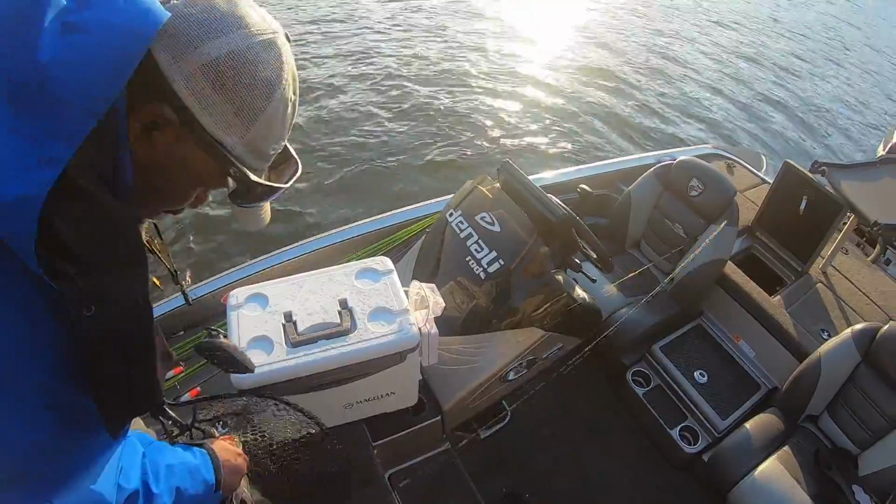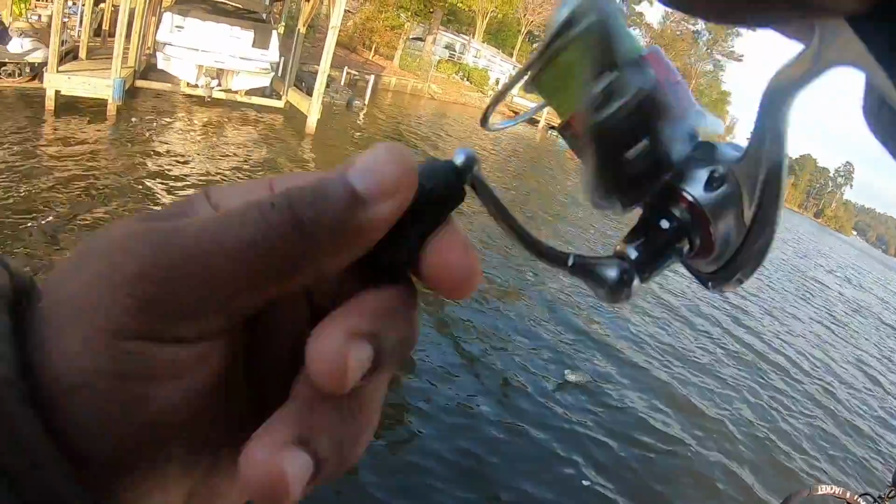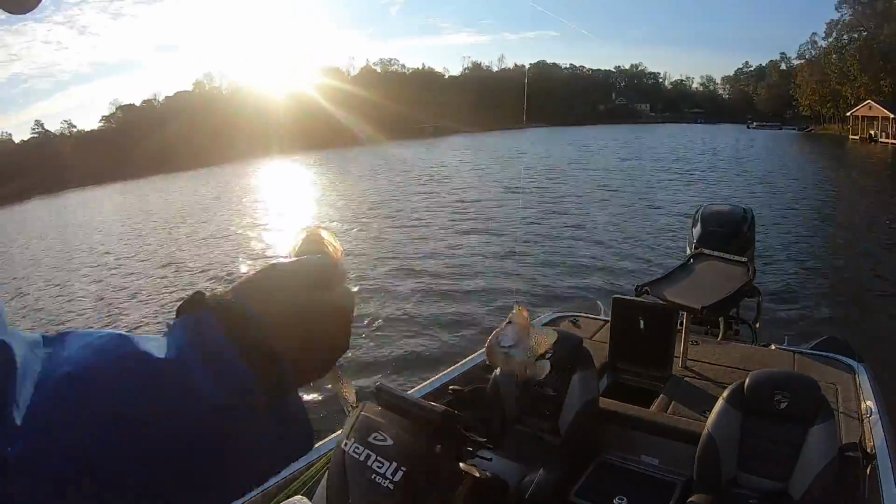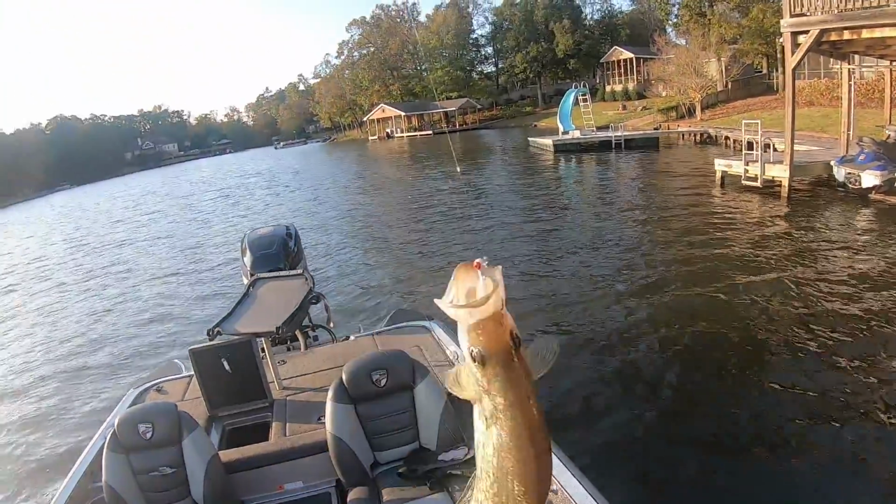Looks like a surgeon's loop, but I don't know what it's called. They liking that. Oh, man. I got one. Yeah, I kind of wasn't even paying attention. Need a net? No, I'm gonna boat flip it. There you go. Look at that. He doubled up again, baby. Yes, sir. Oh man, it's too much fun.